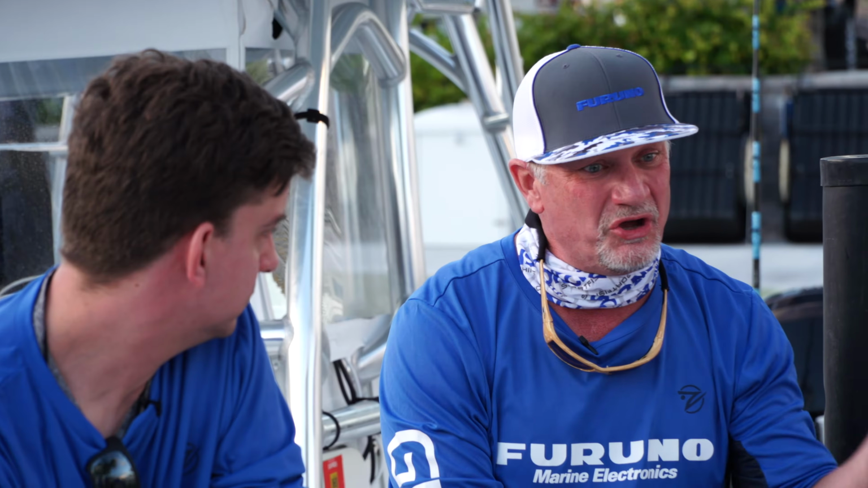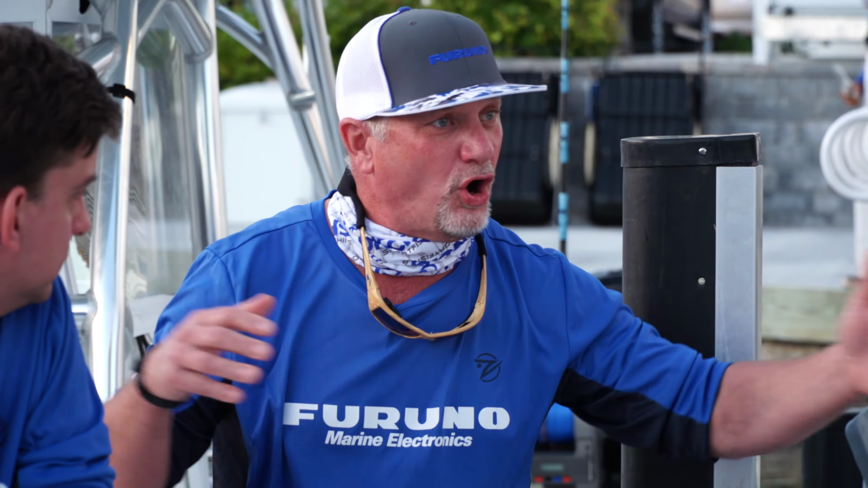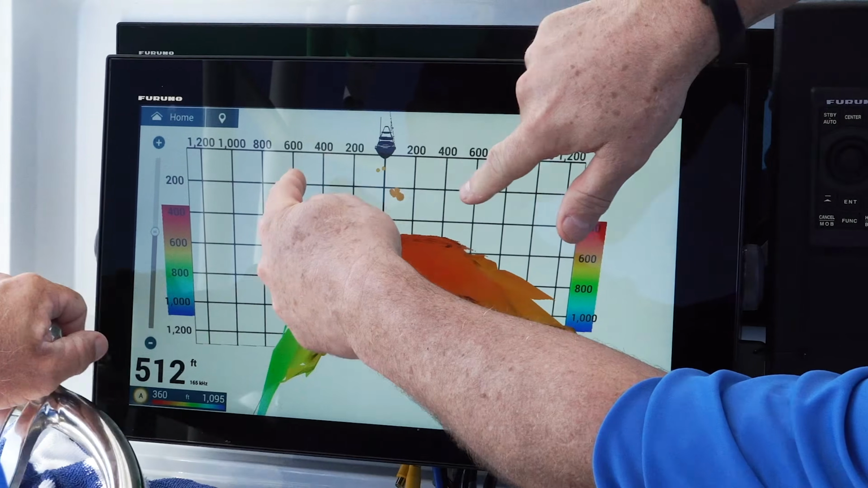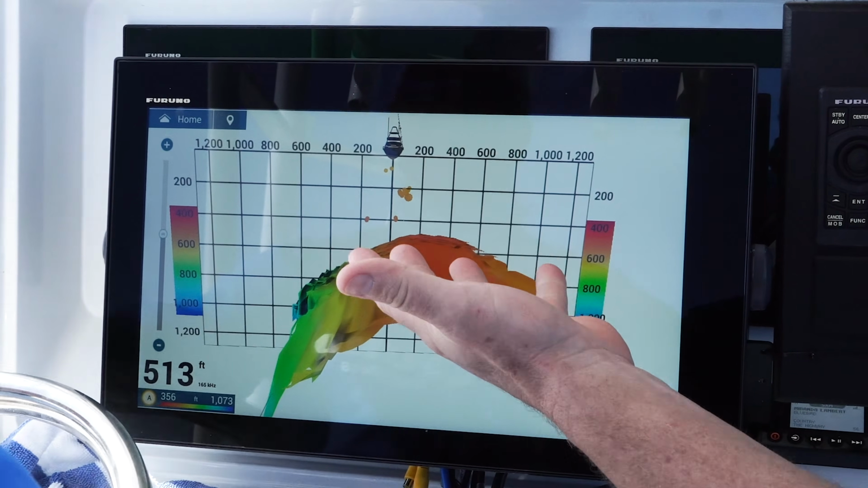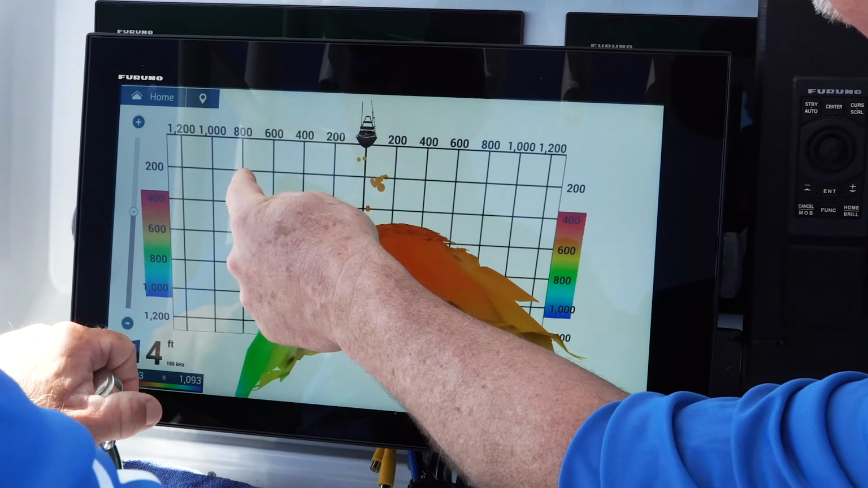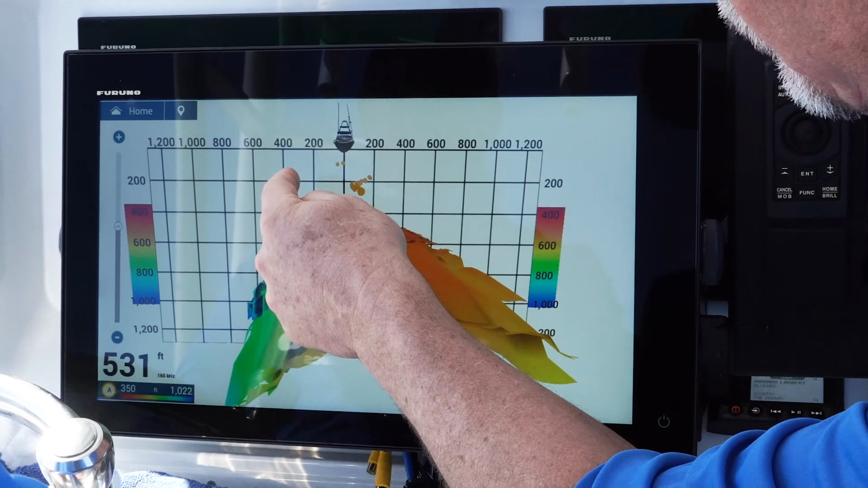But overall, from shallow to deep, it doesn't lack anywhere. It just does its job. It shows you where the fish are in 800, 900 feet, off to the sides, under the boat. You can target them, and as Jack will probably confirm, it was just pretty impressive overall. There was really no area where I would go, wow, this just doesn't work well.